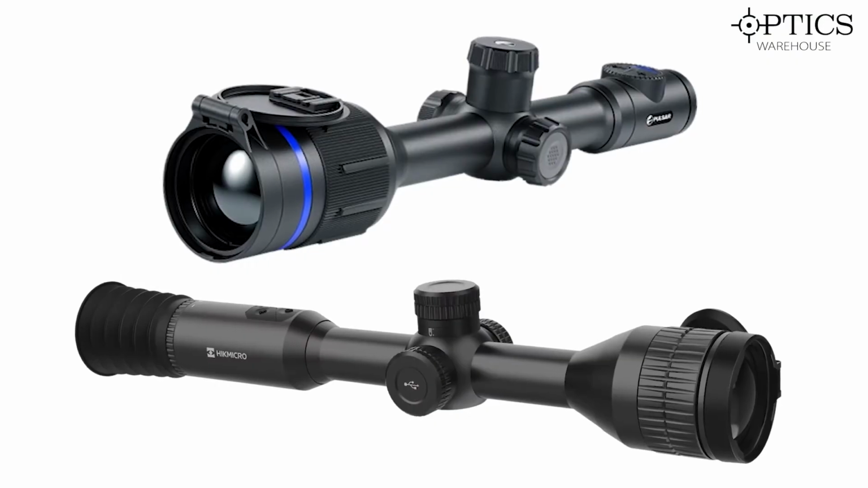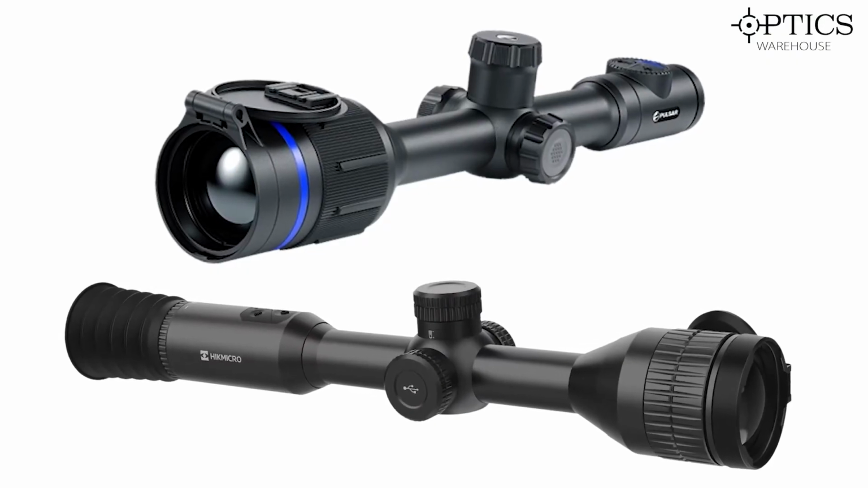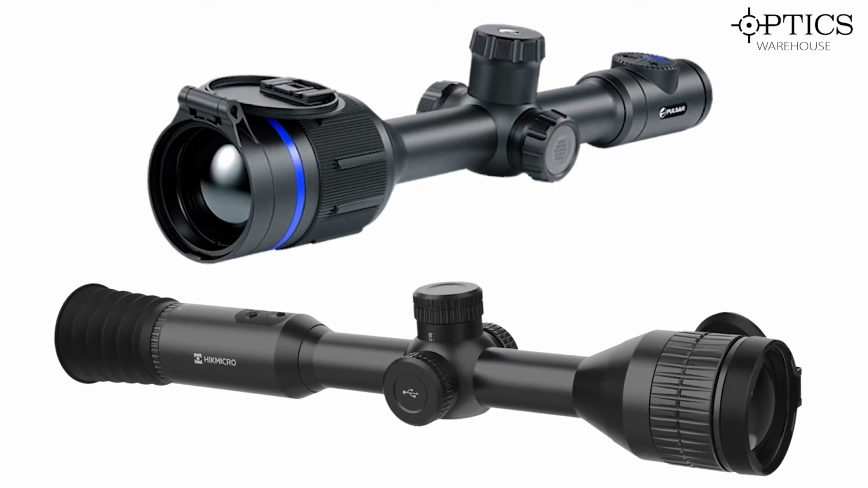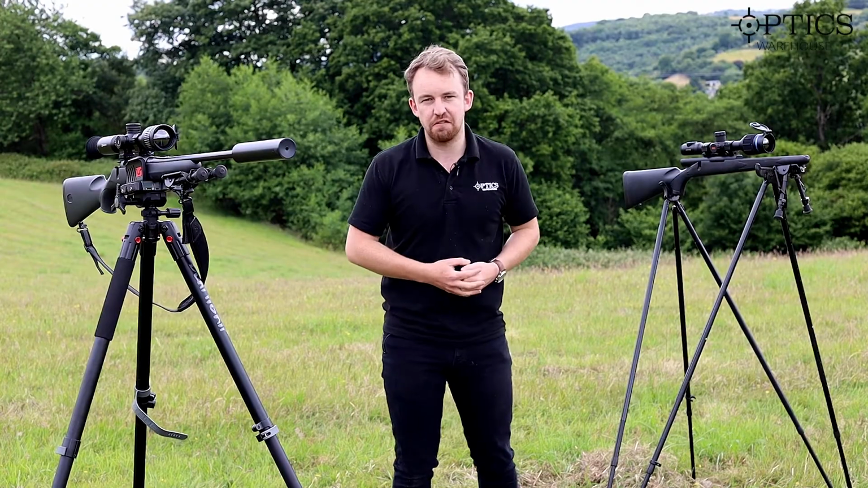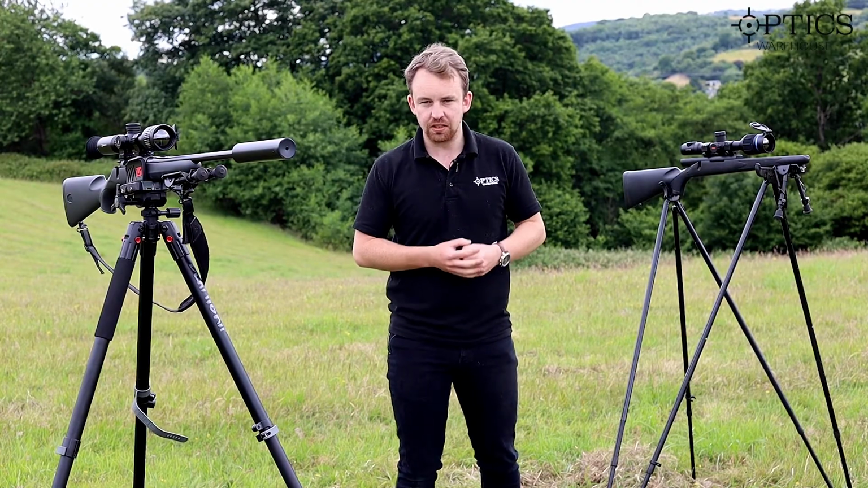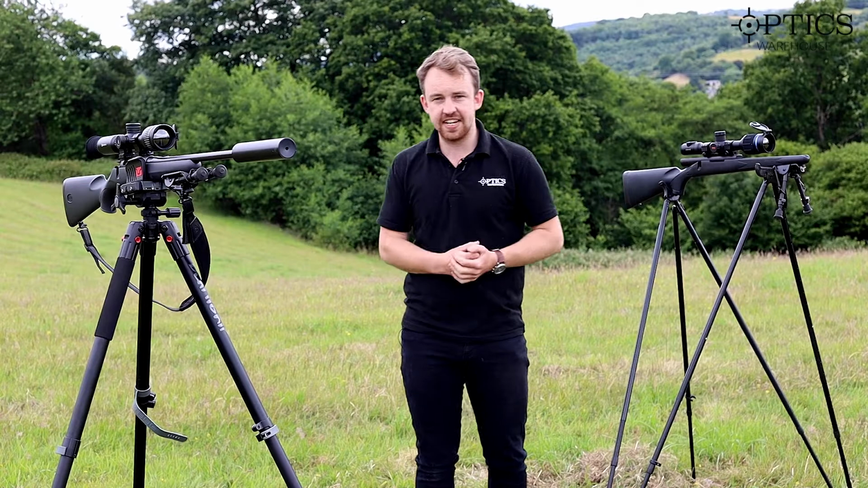If you want any more information on what the difference between optical magnification and digital magnification is, then just put some comments below. We're more than happy to explain it to you. Of course, there is some stuff on our website explaining it as well. So that's enough about the techie side of each one.